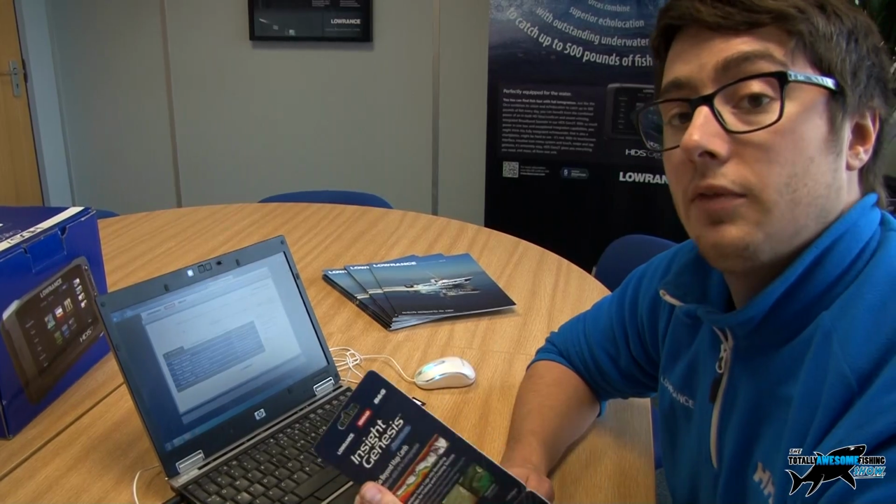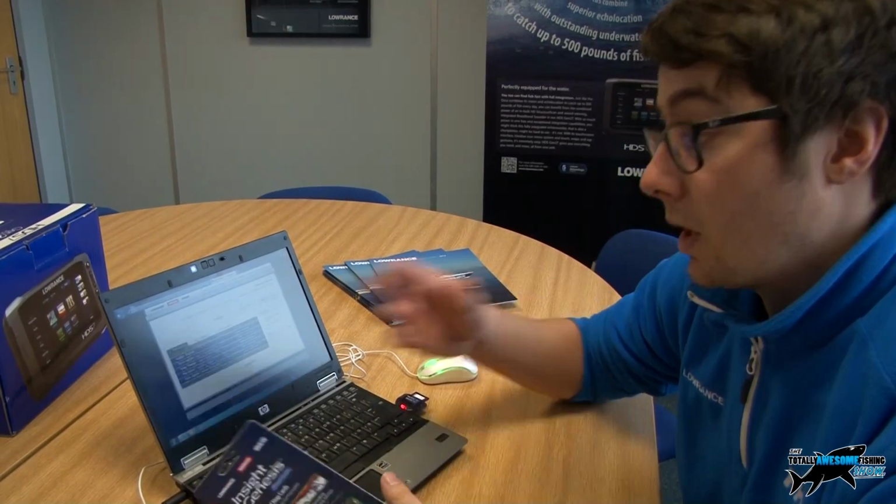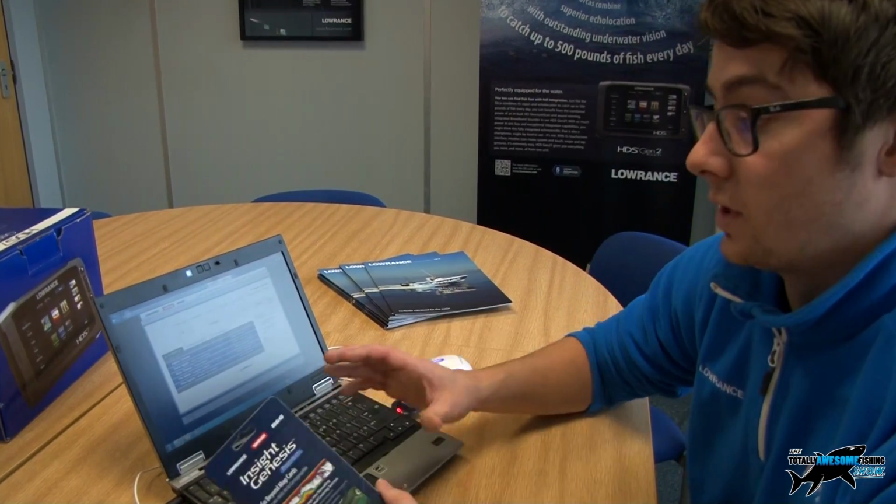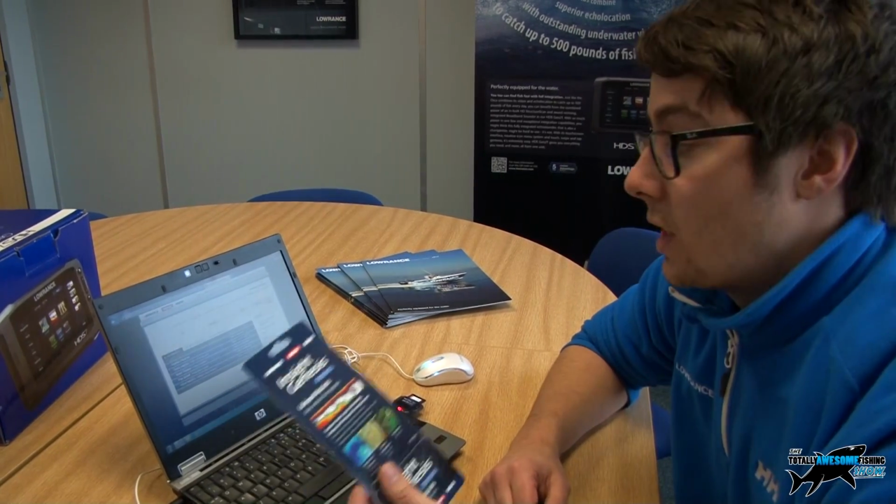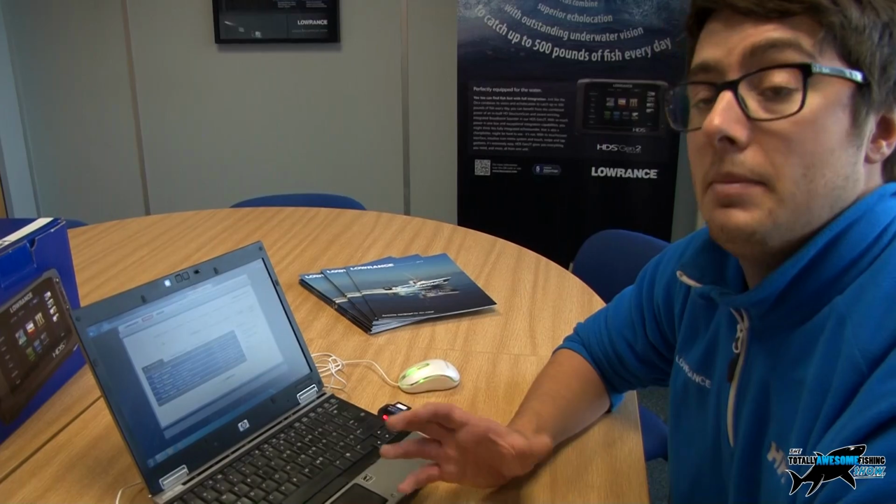You don't have to have the 12-month subscription. You can, free of charge, still upload the data and view it on the PC. That's free of charge. It will just give you the nice detailed contour map. But with the premium subscription, you have the ability to download those maps and actually load them back into the plotter. So if you're operating on an area where you don't have any map information, say lakes, rivers, things like that, you can use Insight Genesis and actually create a map of that area.